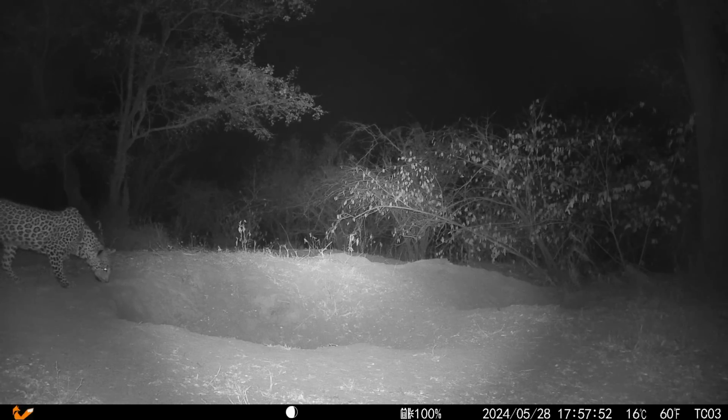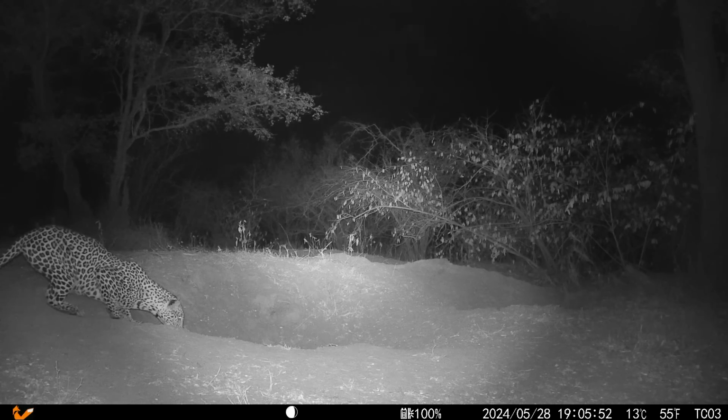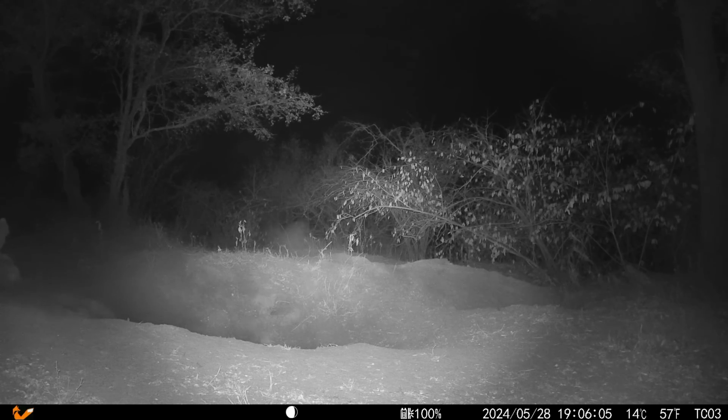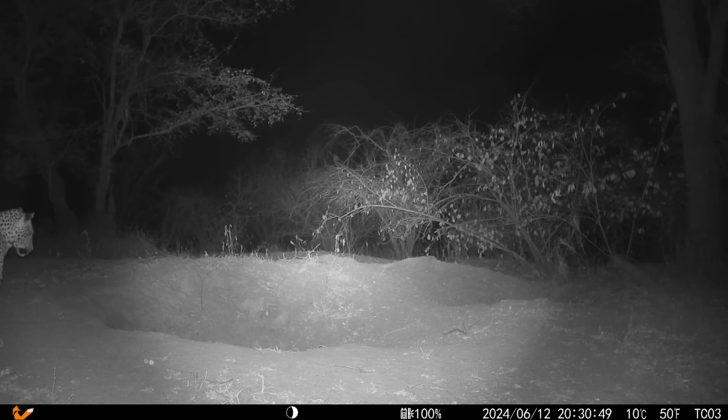She then returned 5 days later, shortly after sunset, and did exactly the same thing. She was very patient because over an hour later, at 5 minutes past 7, the most amazing thing happened. Piglet for dinner. She was back to check the burrows on the 6th of June and again on the 12th.